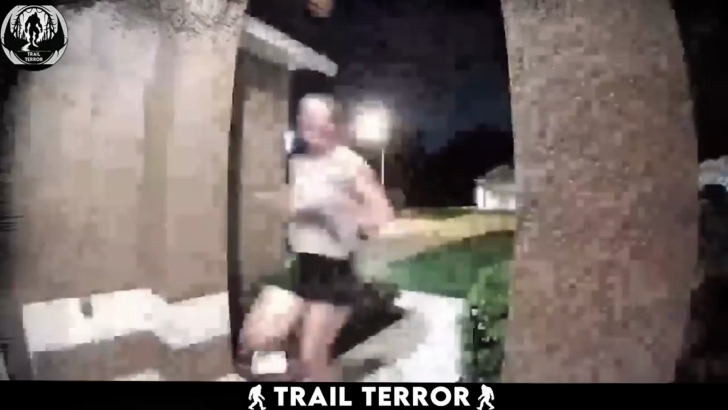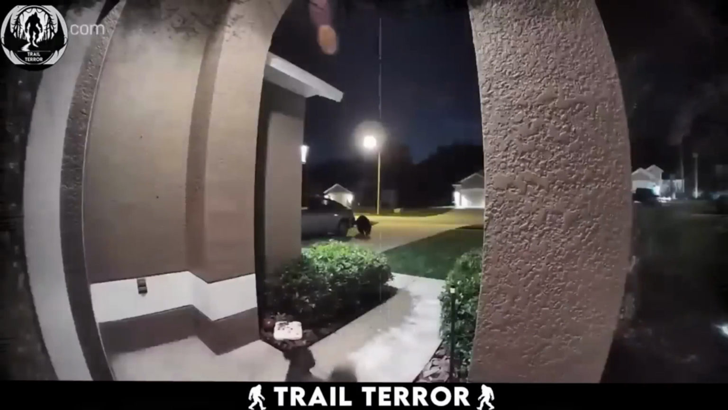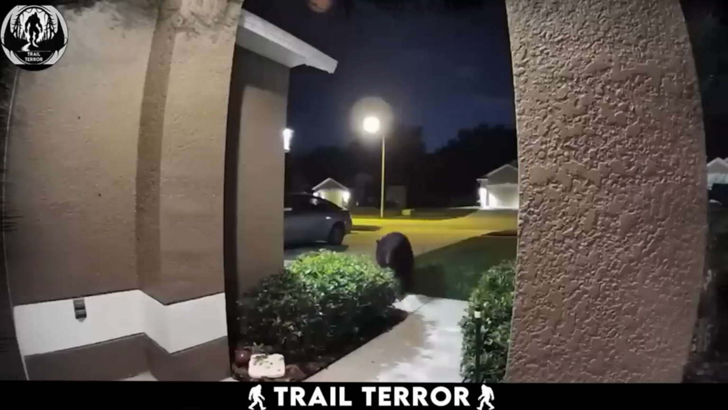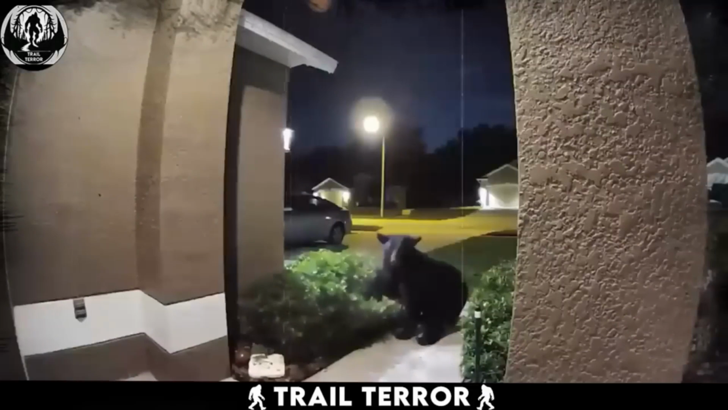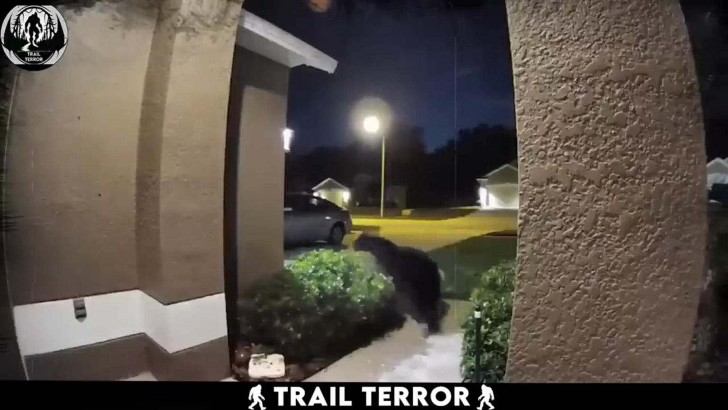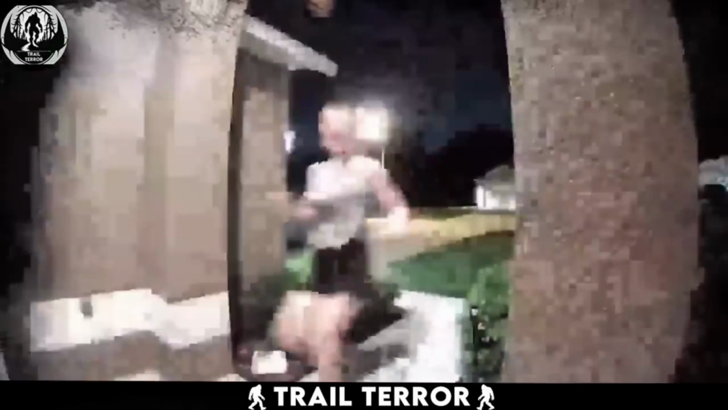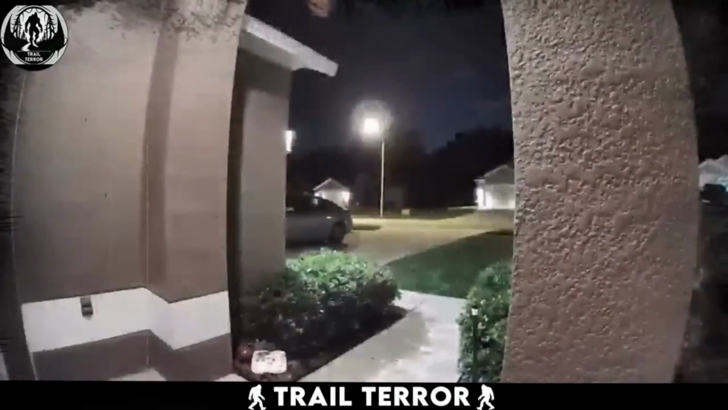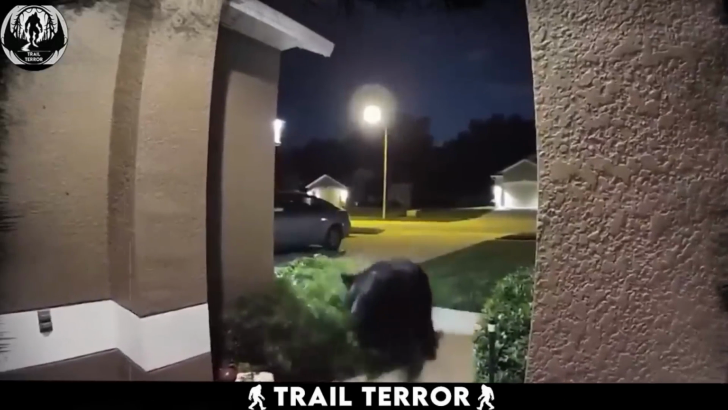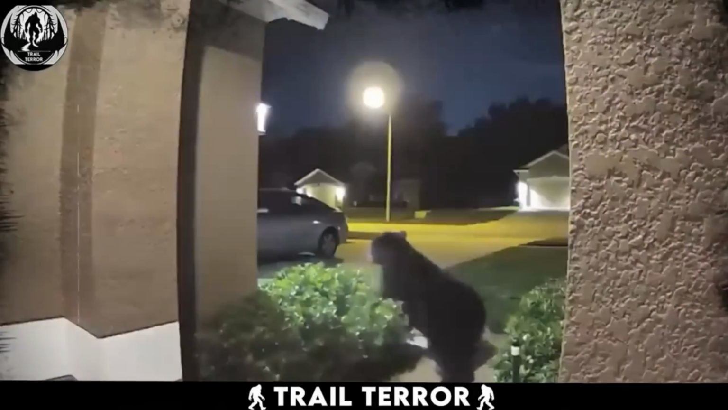The footage shows the woman successfully making it into the house, though it's unclear if the dog follows suit. After the chase, the bear halts at a bush near the front of the house and ceases its pursuit. The presence of a bear in the middle of a city setting is both unusual and concerning. The sight of a bear chasing residents in a city is not only strange, but also a stark reminder of the increasingly frequent interactions between humans and wildlife in shared spaces.